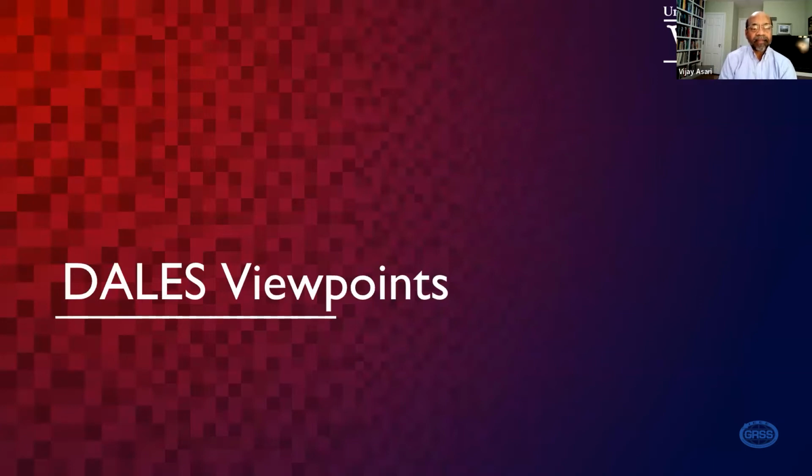algorithms. Another important extension is DALES viewpoints. As we know, when we capture data from aerial views, we see a lot of occlusions. When we have a building and an object is on the other side, it gets partially occluded or sometimes completely occluded. In some flights you will see that, in some flights we don't. So in that case, is it possible for us to extrapolate the missing points? This is one of the objectives of our current research.